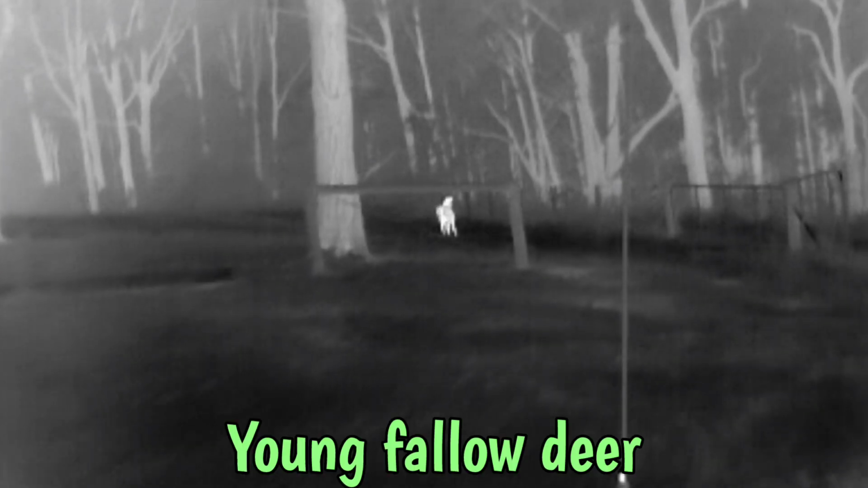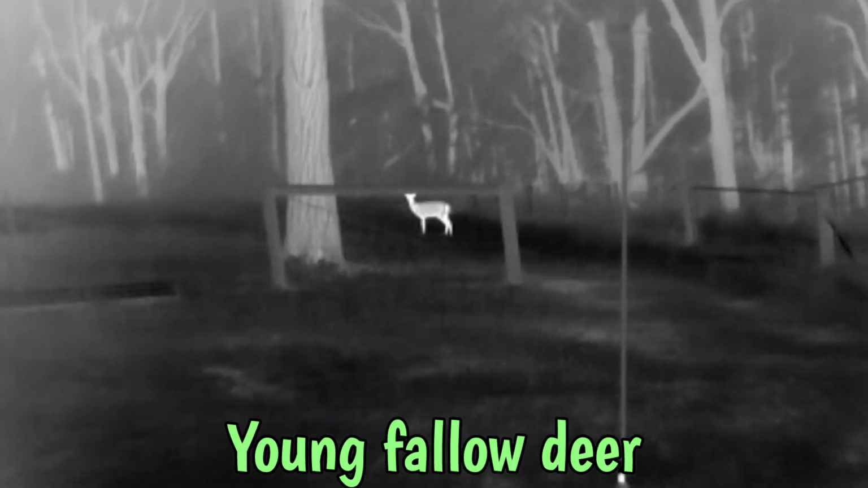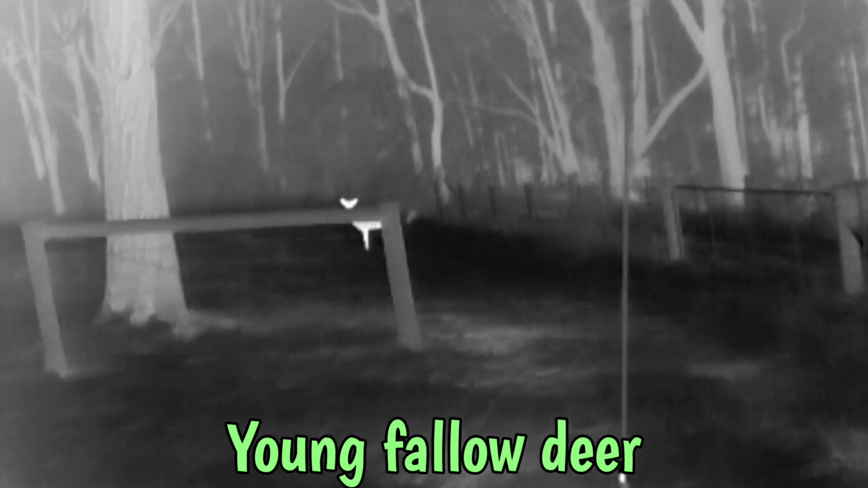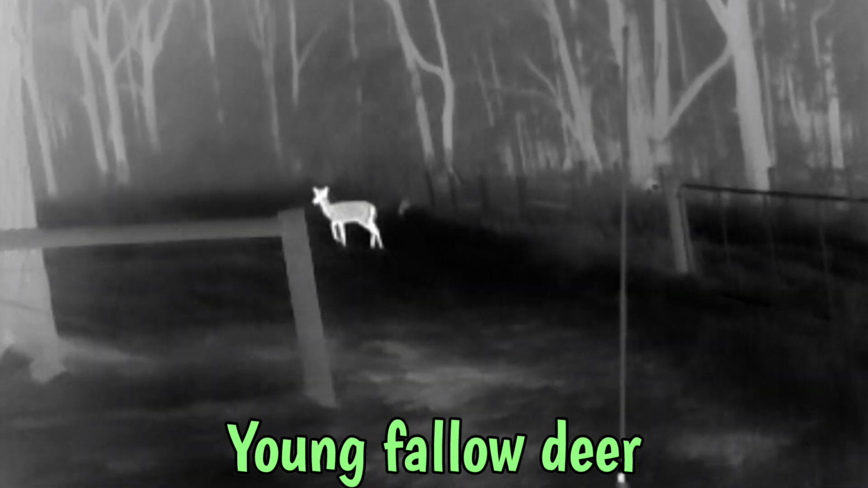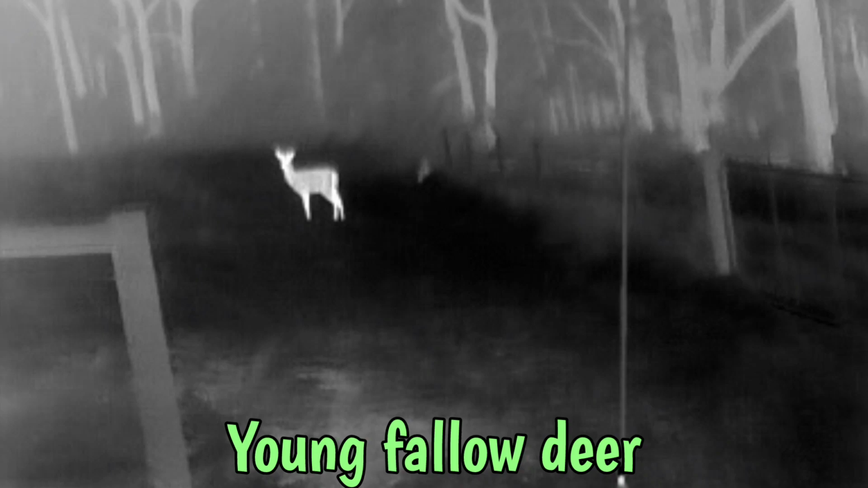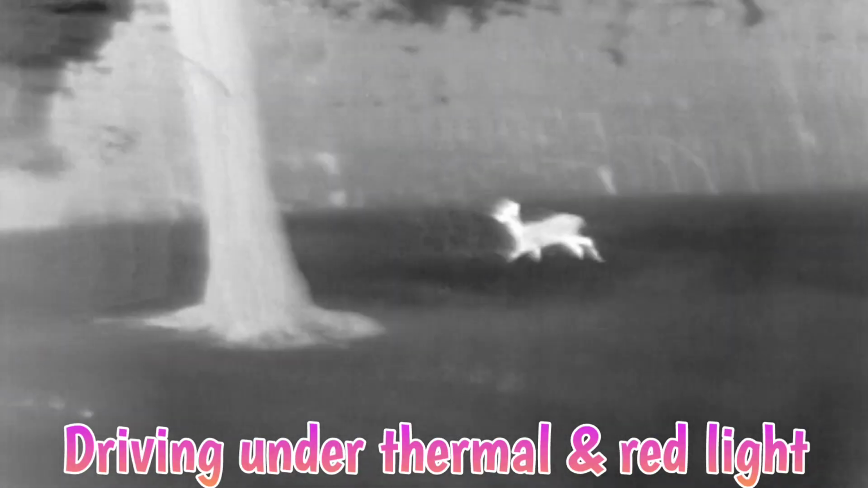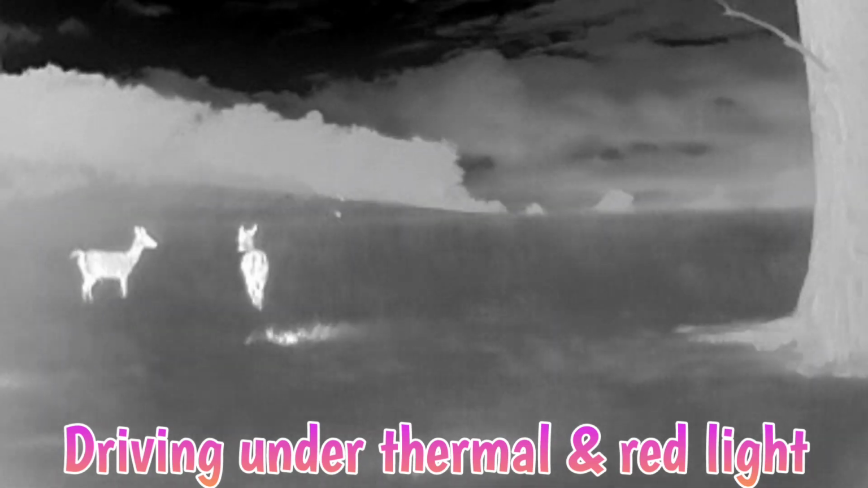Over the last few months, I've used the Scout on a multitude of properties, some of which were as small as 5 acres where I was stationary and just scanning about, others of which were up to 6,000 and 8,000 acres where I was driving approximately 50 kilometres on property a night. In both situations, I've found the Scout to be of huge benefit in detecting animals.